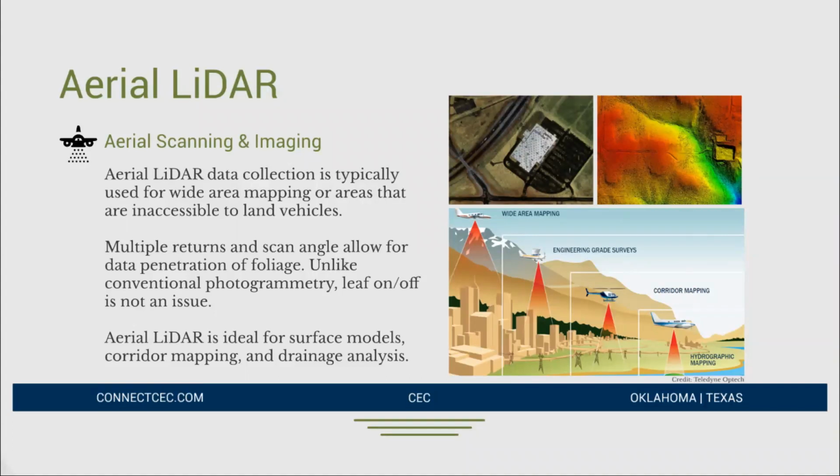But if you are mapping a transmission line corridor where you're really looking for intricate details on transmission towers, and you need lots of points on the transmission lines, then you're probably going to use a helicopter where you can fly low and slow and at a lower altitude along that corridor, so that you're picking up more information and higher detailed information as you fly.